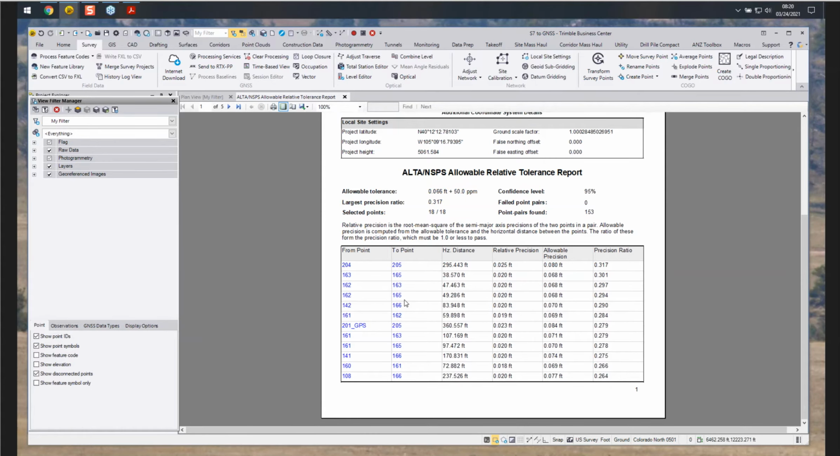So now we have the precisions between the points we've selected: between 163 and 165, the distance, relative precision, the allowable precision, and the precision ratio. So now you have the report generated as well. If you're doing an ALTA survey, here is the available report.